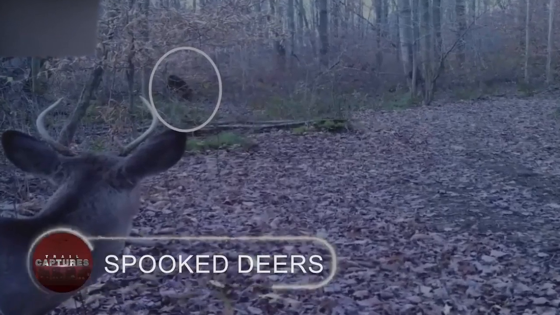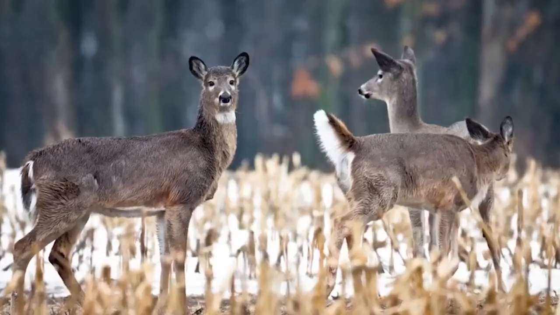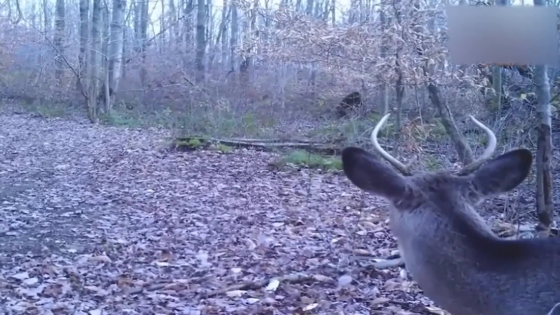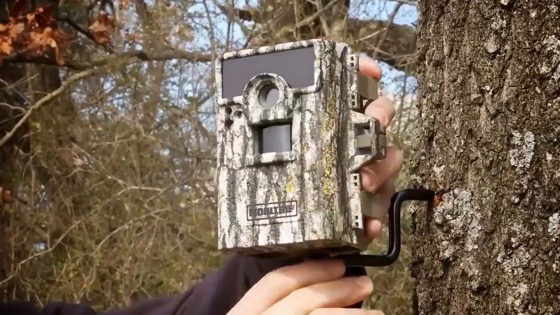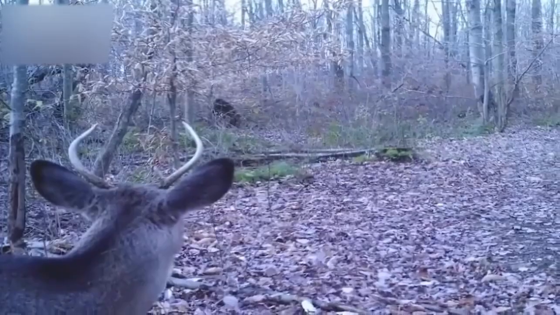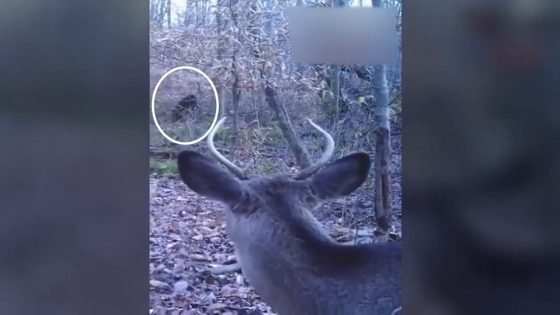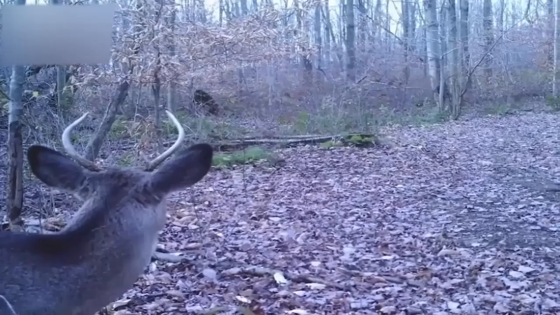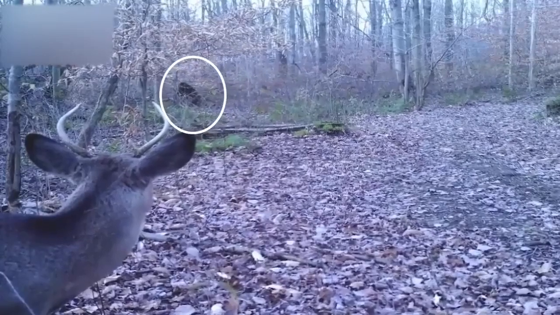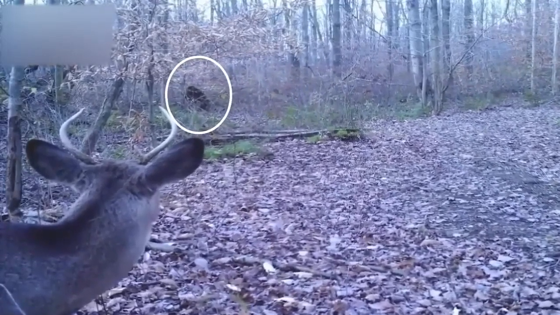Spooked deer. Three deer running in opposite directions from each other. Many are trying to figure out what might have happened to frighten the deer after seeing this image captured by a trail camera. Although I believe I know the answer, from the exact track, another camera caught a partially visible deer facing the opposite direction, because that's where the Bigfoot is, right behind the prickly bushes. It's also possible that the deer have seen the Bigfoot here as well, which would explain why they are so terrified.